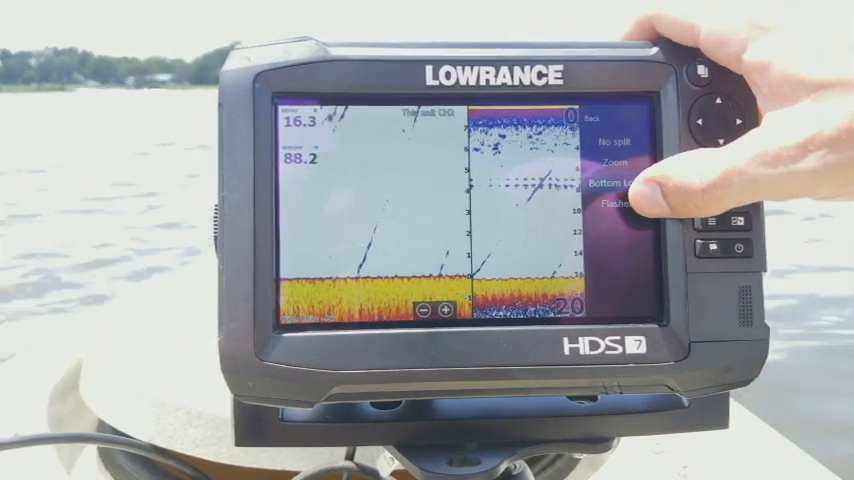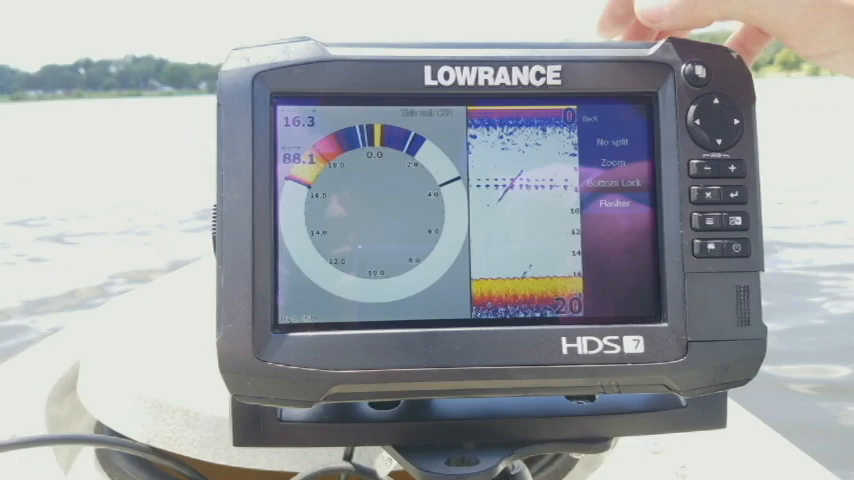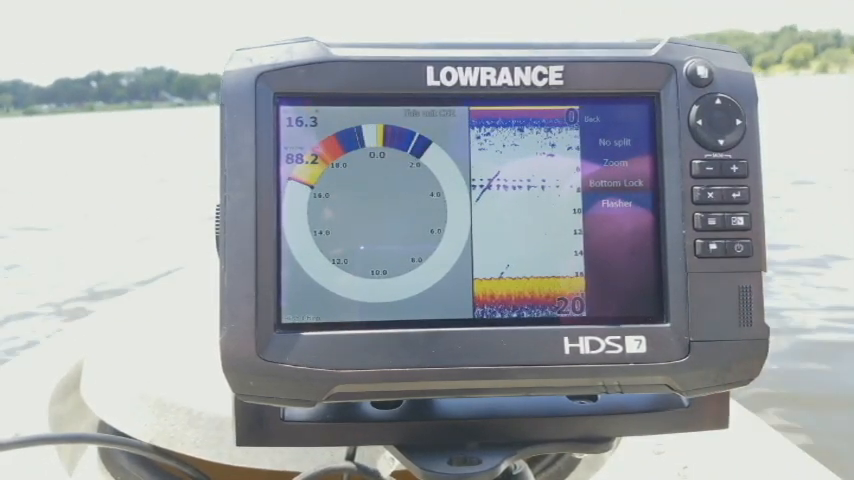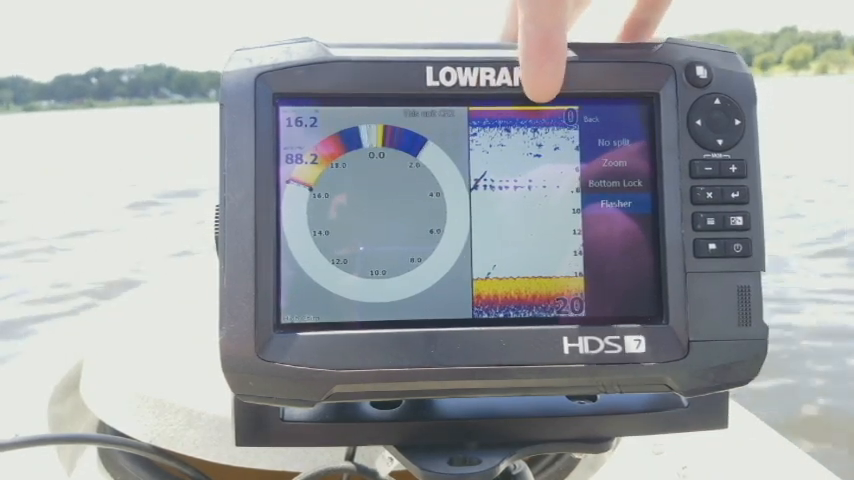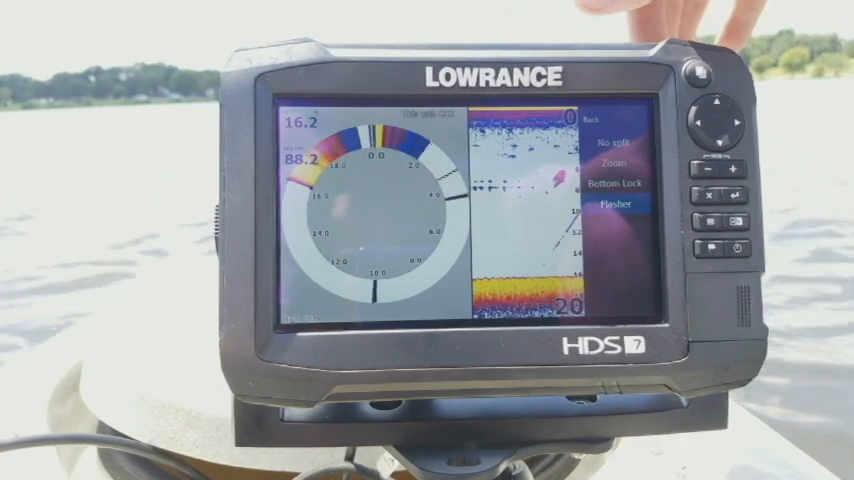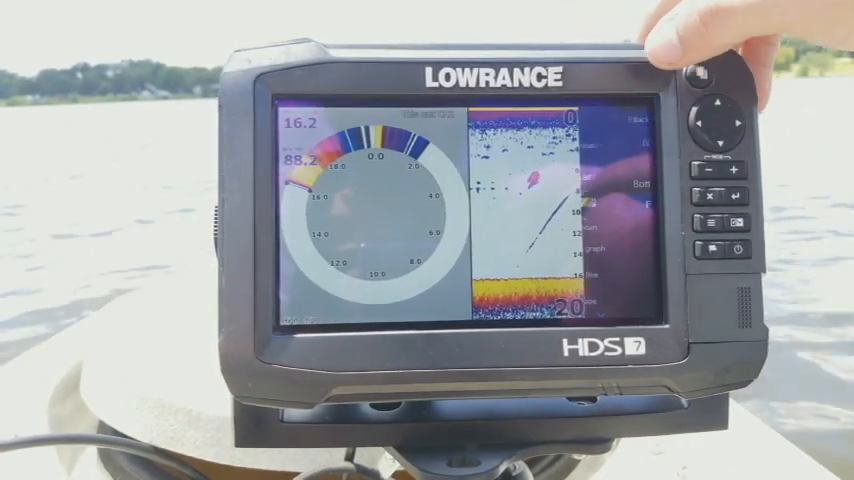Now the last one is your flasher. Now this one is going to be just your standard flasher. I'm sure you guys have all seen this before. It still gives you a split where you can see your regular sonar, but it also gives you your flasher screen over on this side here. All right, now let's go ahead and go back.